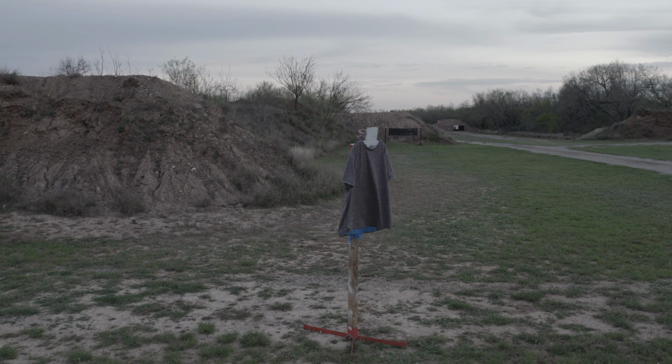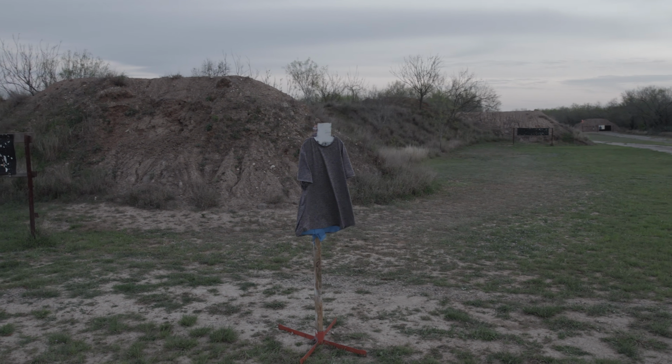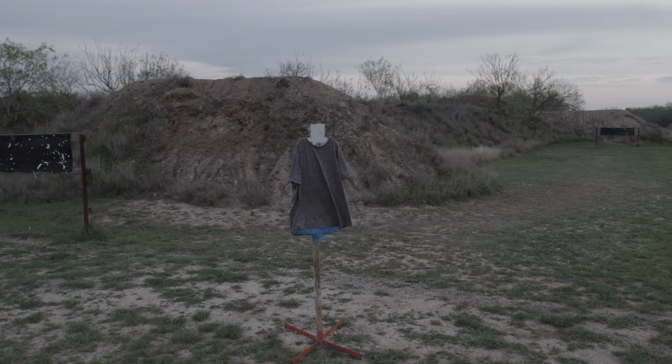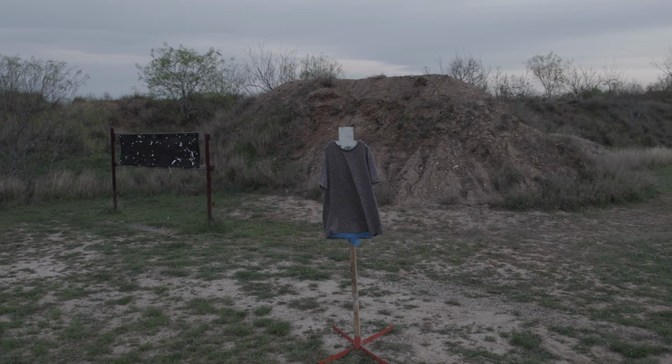Now at the 50 yard mark, I put a steel target up where I actually put a gray t-shirt over it, because at close ranges, especially with steel, it reflects a lot of IR light back at the night vision devices, and I wanted to make it maybe representative of illuminating different fabrics or things that aren't metal.